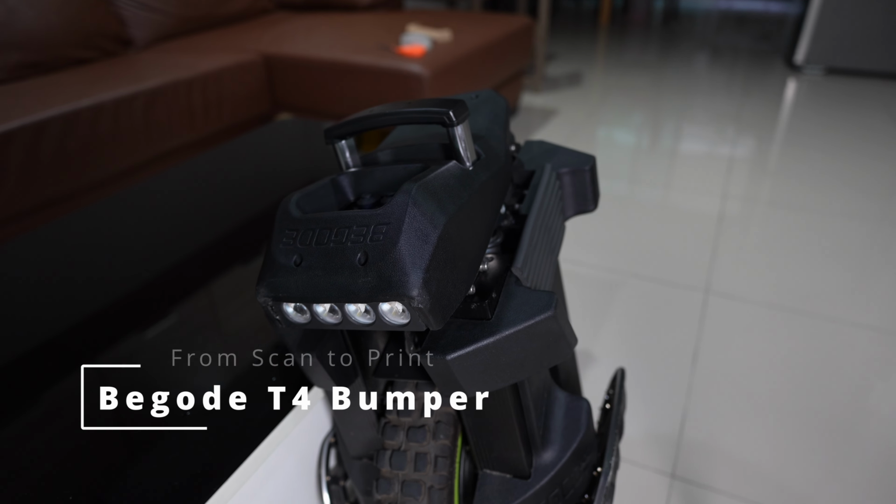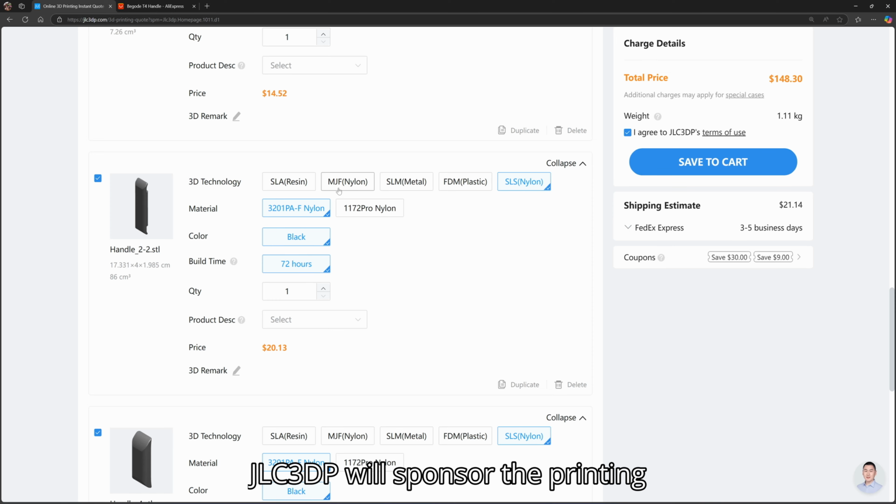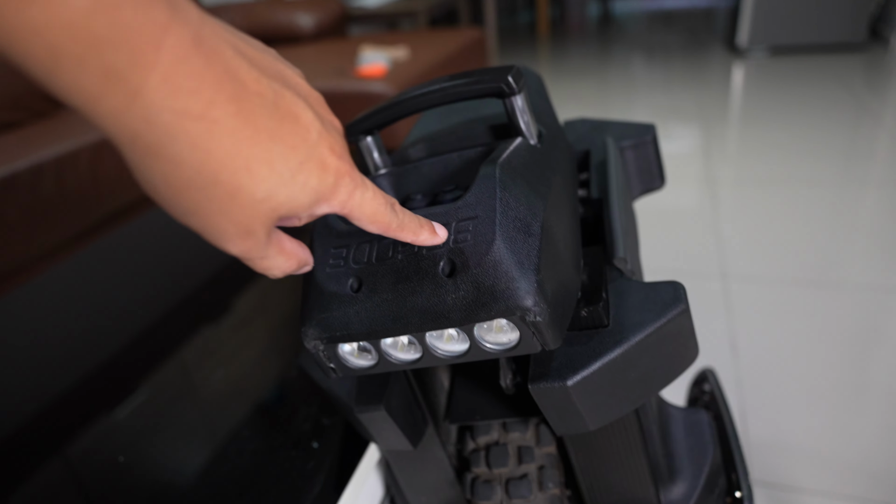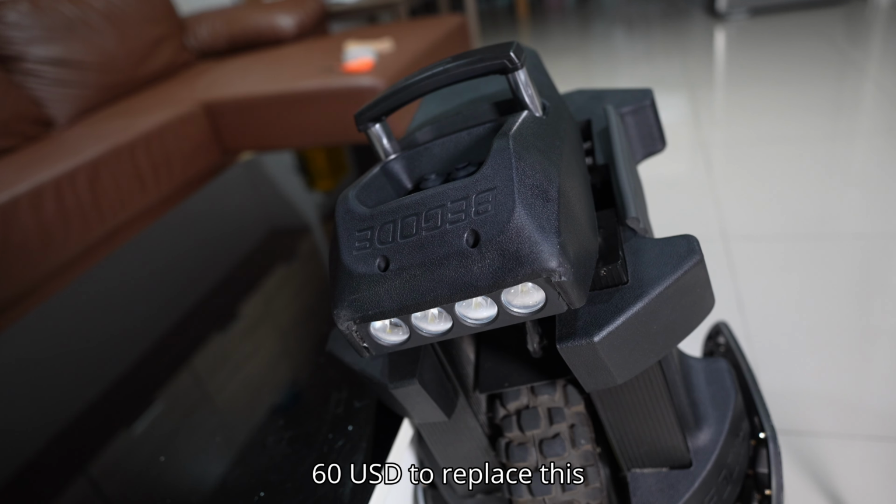Hi, in my previous video I designed a handle for this EUC Begode T4. The printing company will sponsor the printing materials, so now I'm waiting for the shipment. In the meantime, I will make a bumper protector for this top rubber piece so that when it falls it won't crack. This costs around $60, so it's expensive to replace.